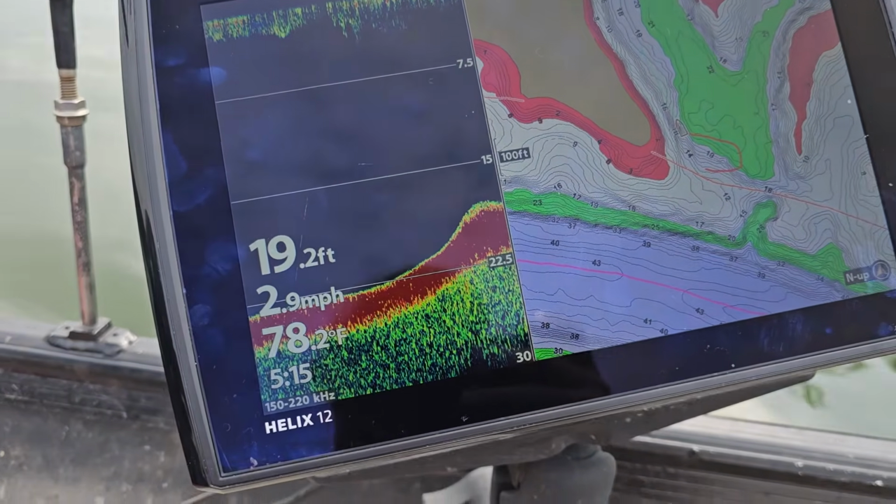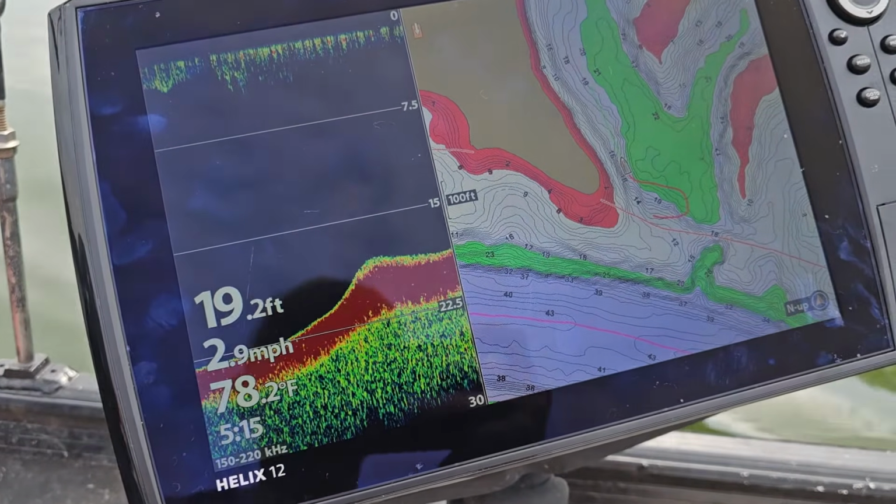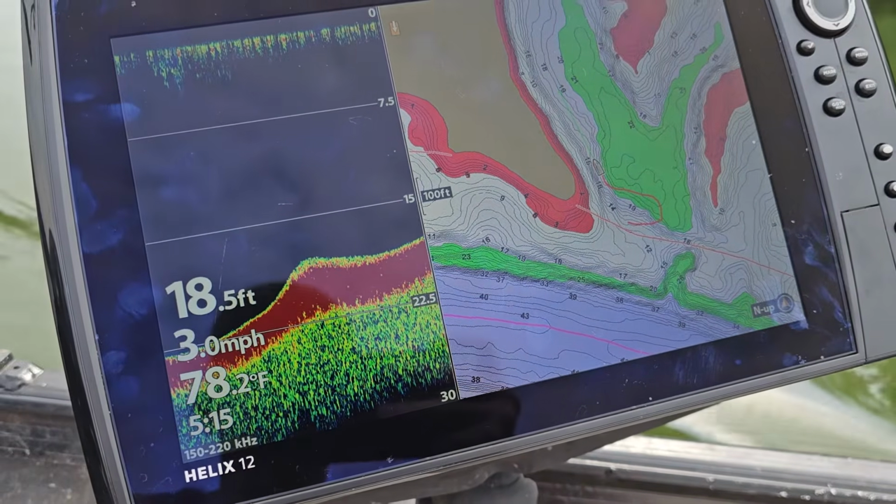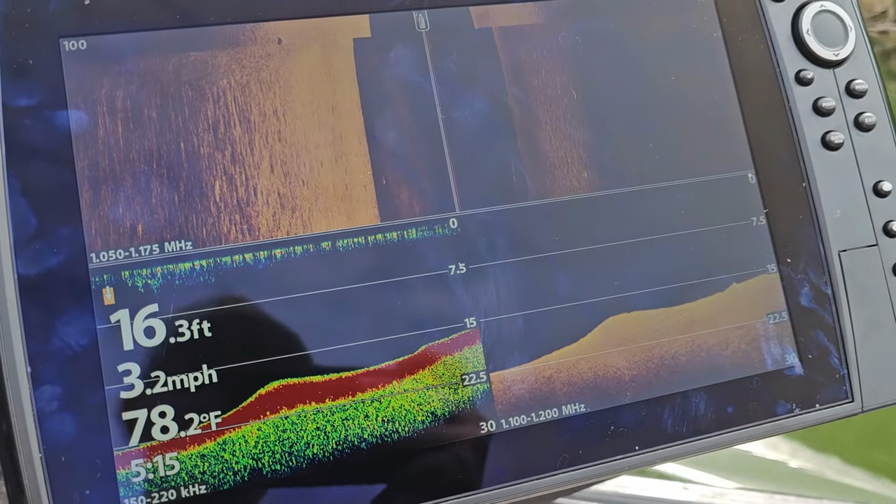For my charting speed, I like to say 3 or 4 miles an hour with my chart speed at a 5. You can bump it down a little bit if you want to, but it seems with my boat and my unit, the 5 with the 3 to 4 mile an hour speed seems to work the best. So we're gonna bump over here and we're gonna get to scanning.